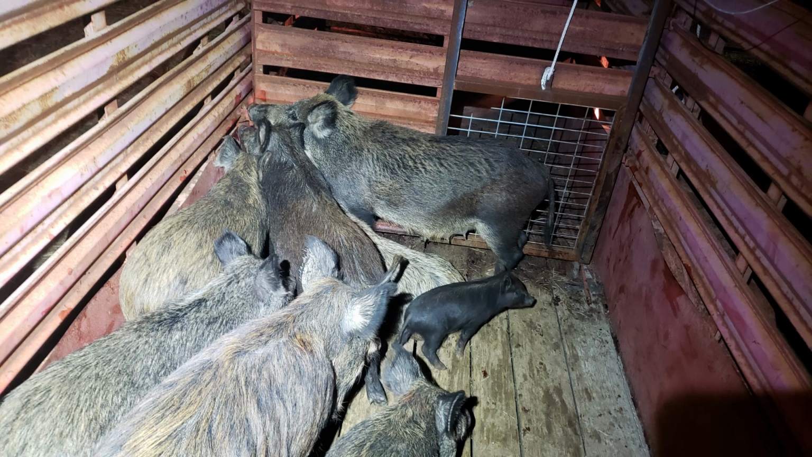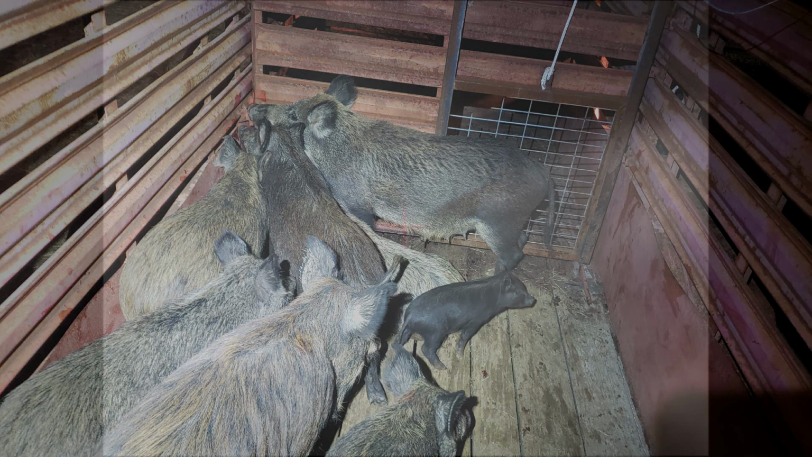I was quite excited by the prospect of loading hogs from a trap into a trailer and seeing what the process entailed. Ben ran the gate. Roger and I gathered up all the hogs from the pen area, got them into the trailer, and I even captured my first live hog by hand. Sadly, we don't get to include these hogs in tonight's tally.